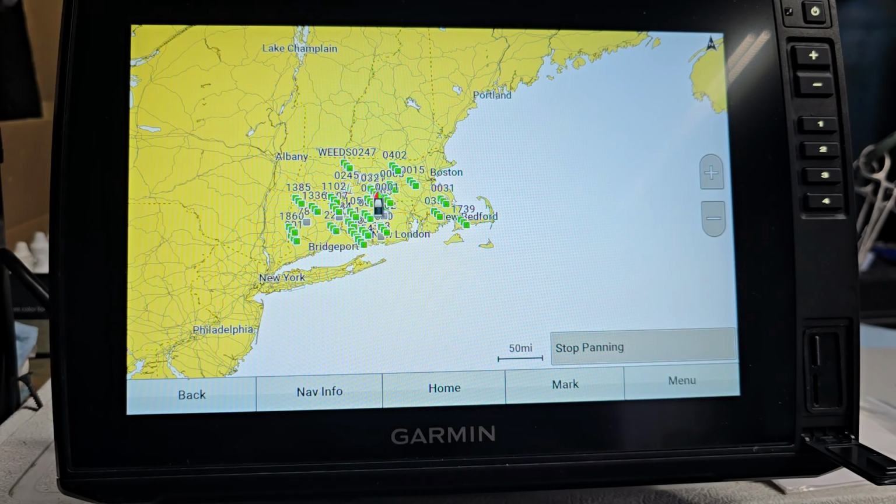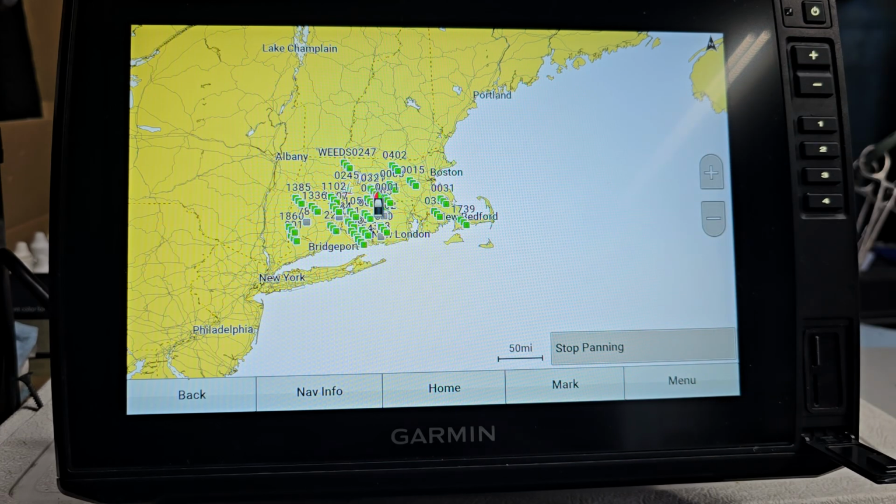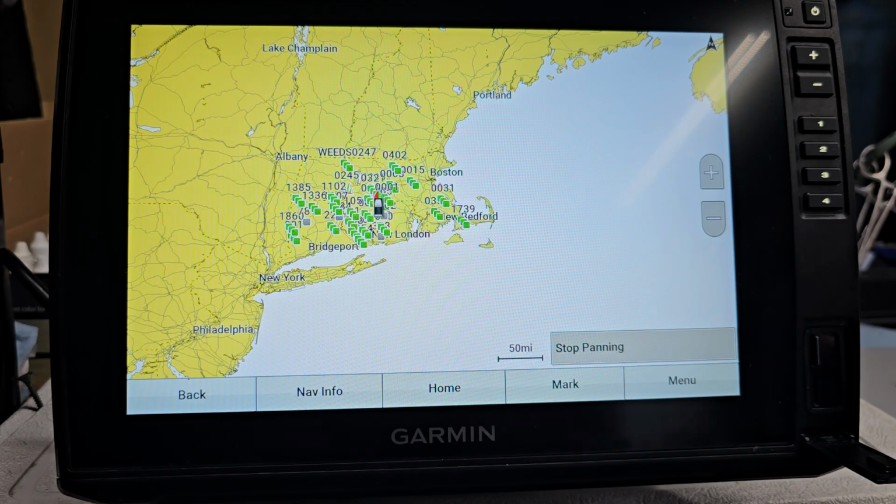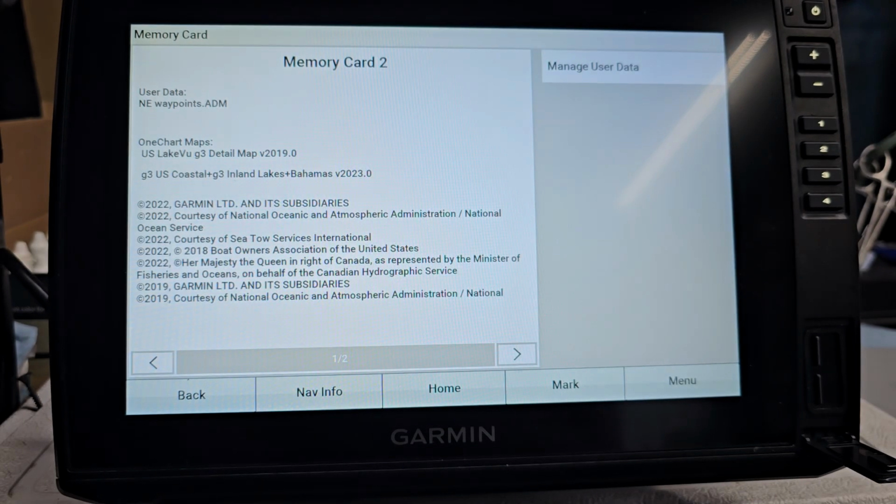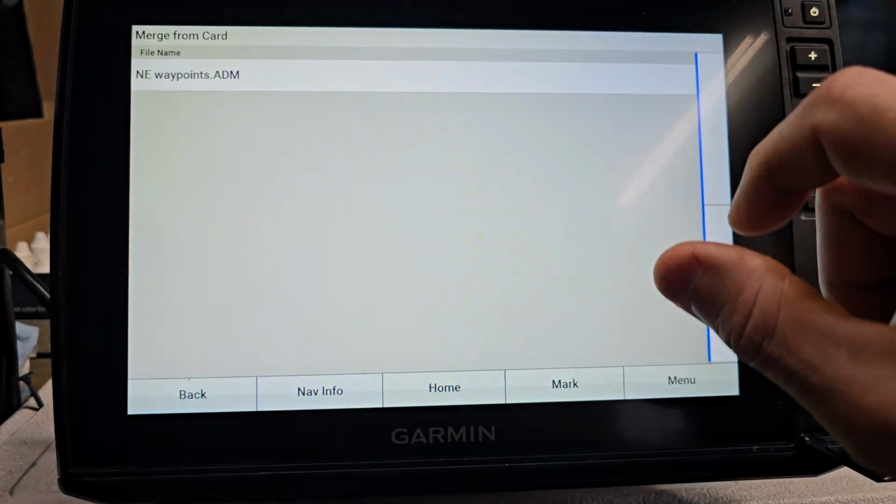So say now I want all of my mapping back. I want everything back again. So now I have cards that I save for all of my areas. So what I would do is I'd go, okay, now I want everything back on my unit. It's easy enough. All I would do is take, this is my Northeast card. I can put it back in my unit. It's going to ask me if I want to manage my user data. I do. I want to merge it from my card.